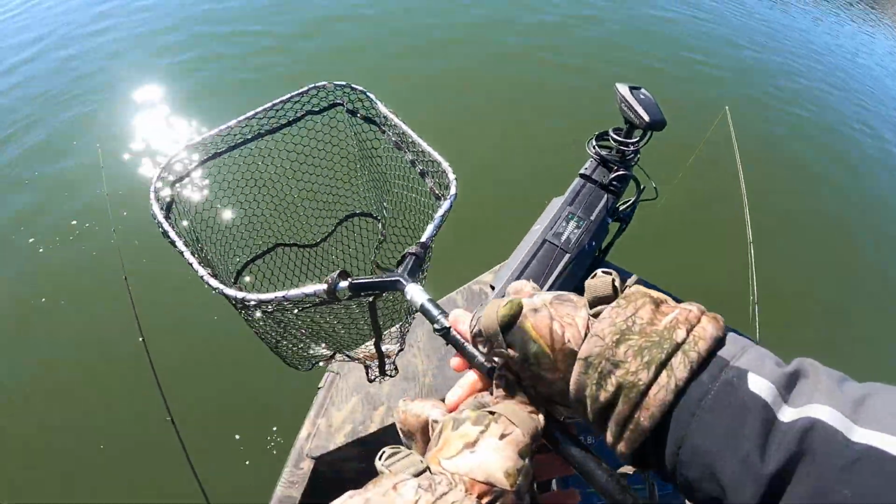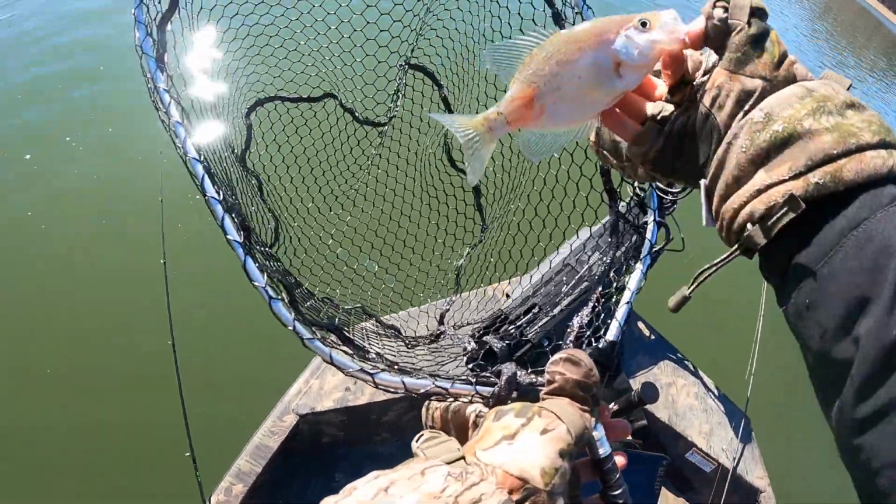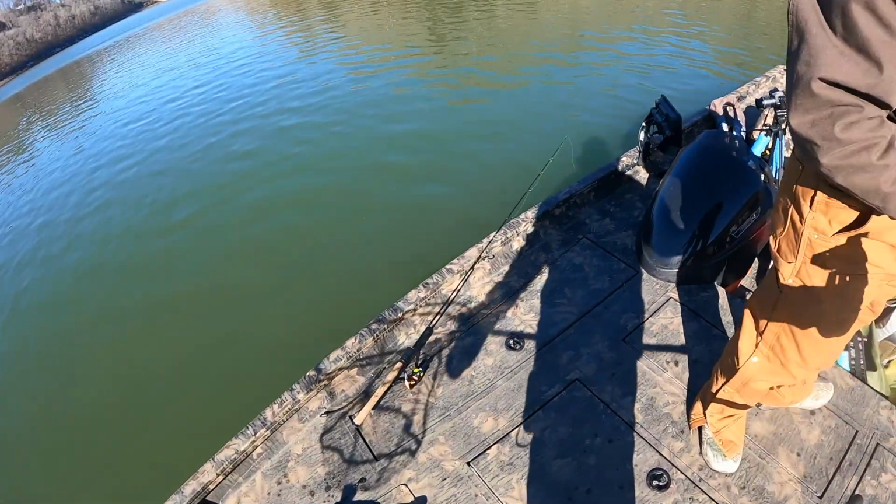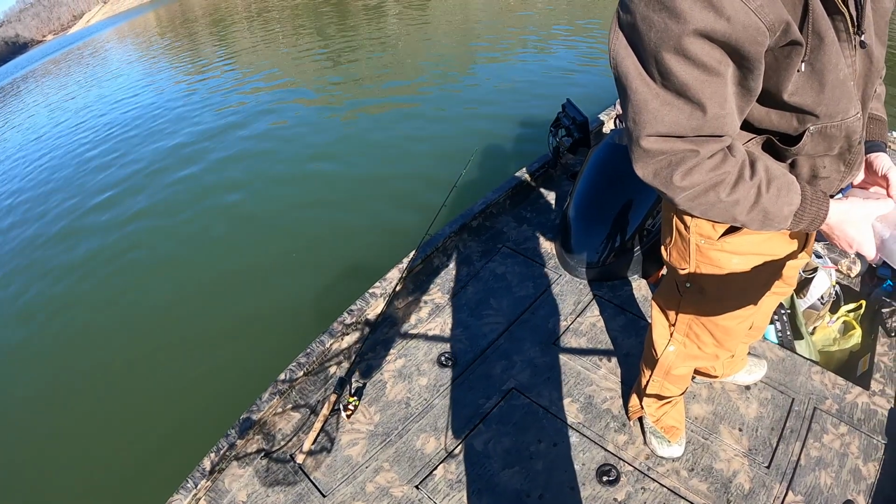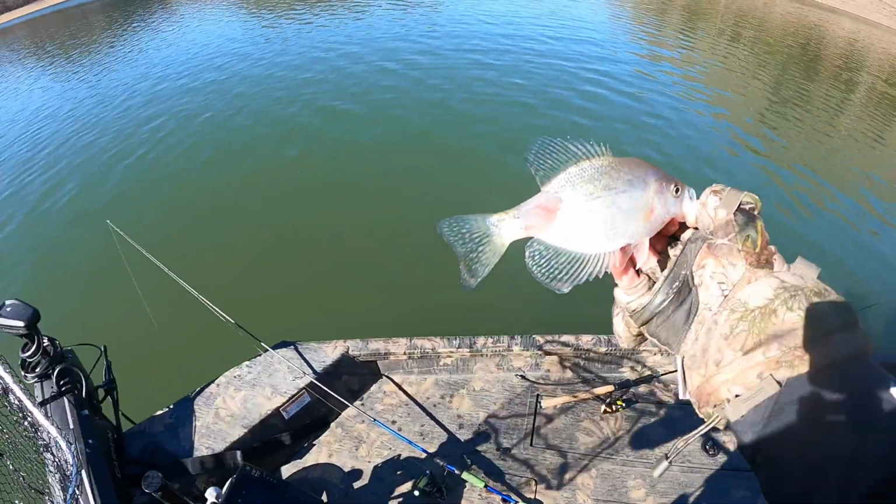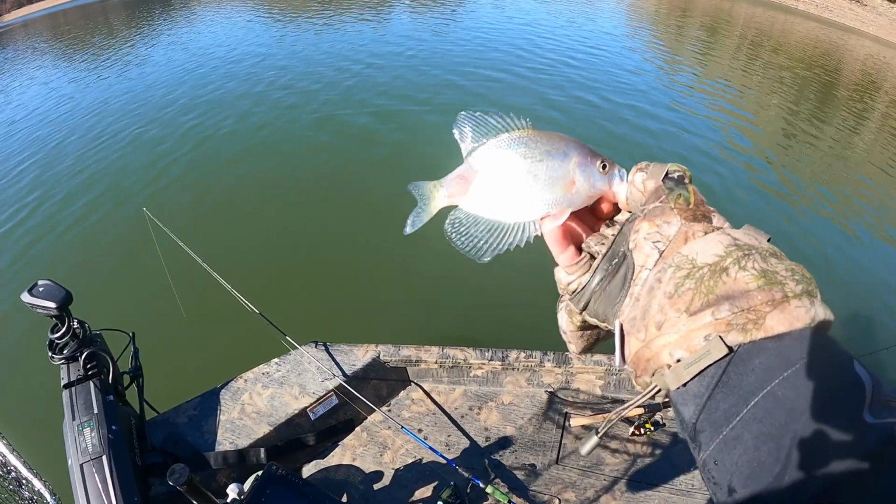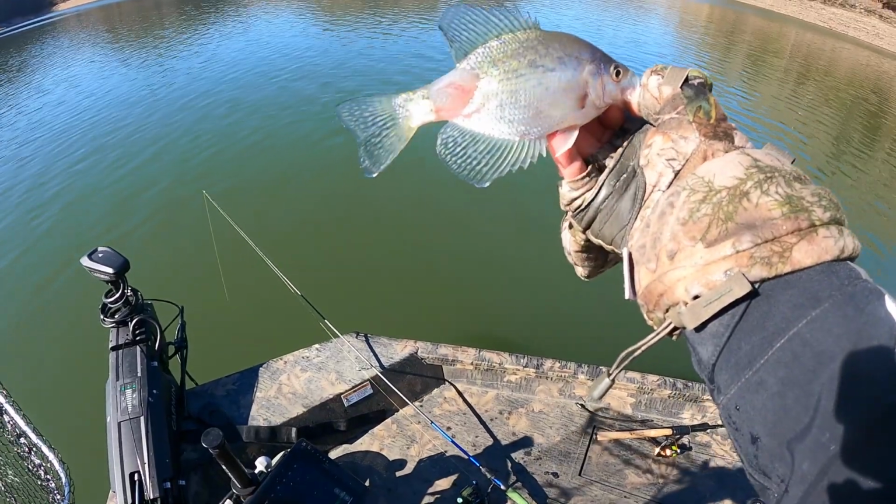So this is crazy looking. Look at there. I mean, look at his back. You ever seen one like that? He'll die. I think it was Patrick Stone done a video, or I saw a video this past week where they had a fish like that. They were bigger than this one, but just missing the back half.